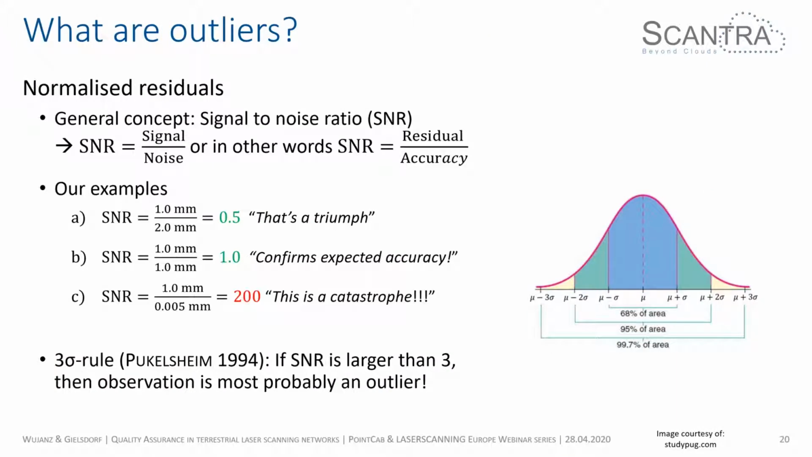So now I'd like to introduce a concept, because in laser scanning there are a lot of people who are non-surveyors. So I'd like to use a concept that is widely known across all engineering fields, which is signal to noise ratio. If we translate the signal to noise ratio into the terms of surveying, then we can say it's the ratio between a residual and its assumed accuracy.